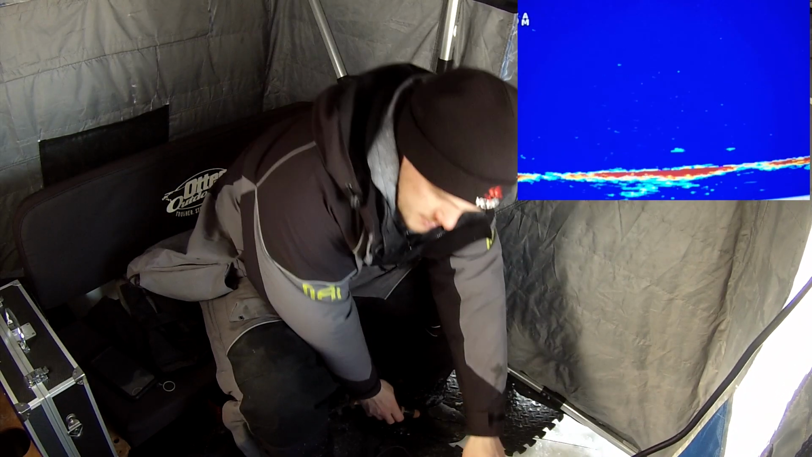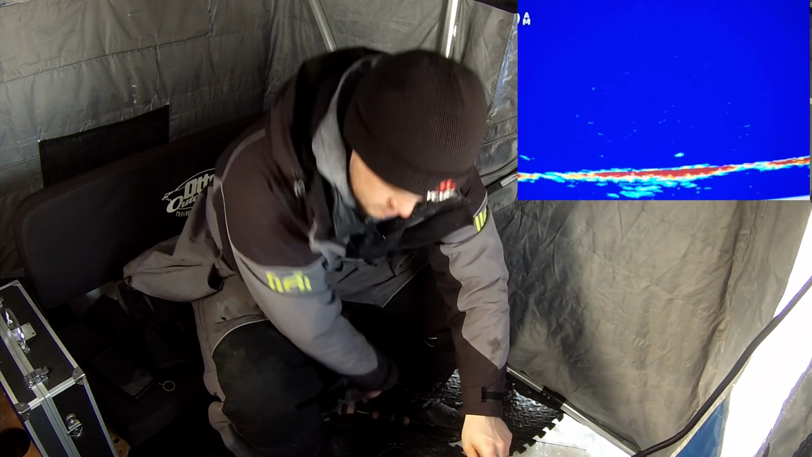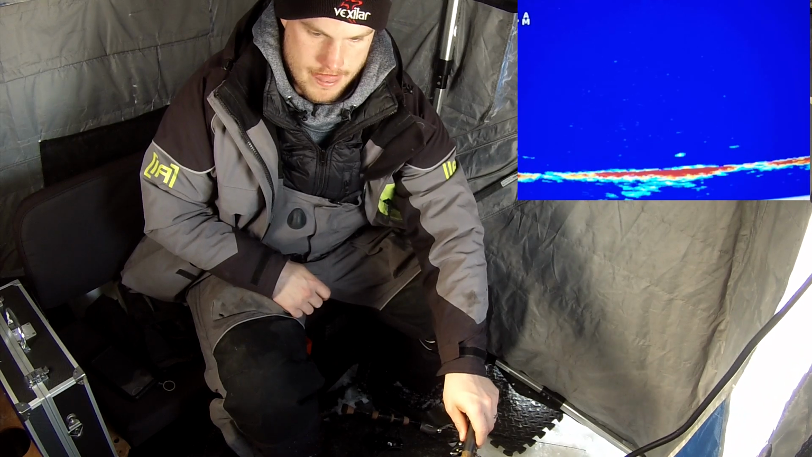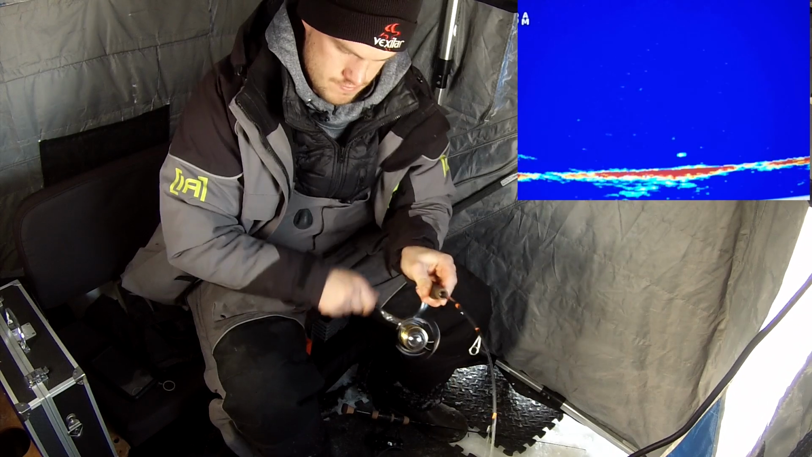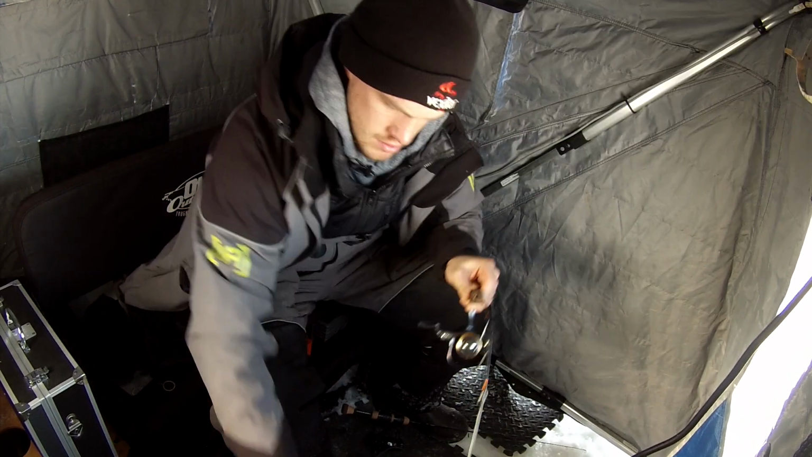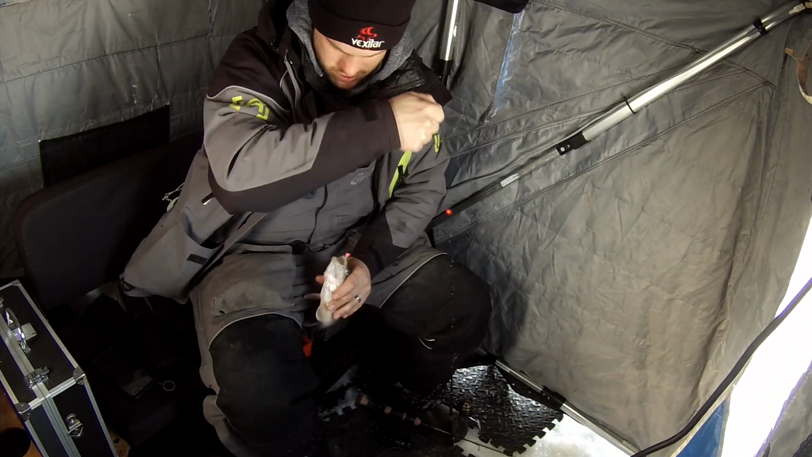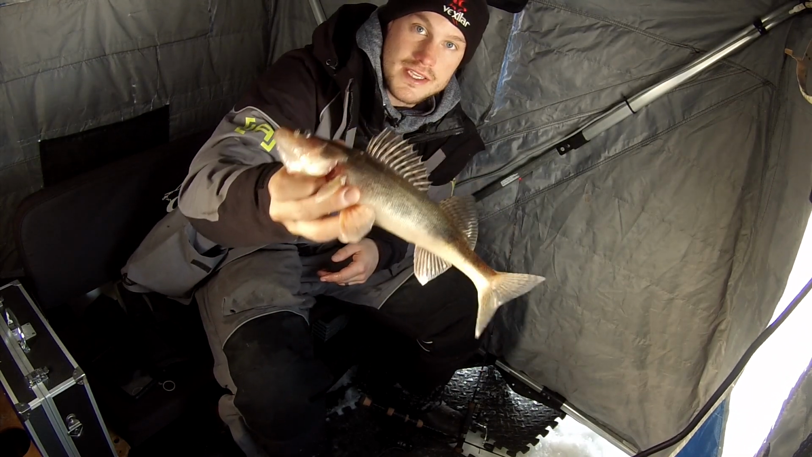Oh, there you bit my dead stick. And he's on. Maybe. Small. Just sat with it. Another smaller sauger. So there we go. Lots of these here in Lake of the Woods.